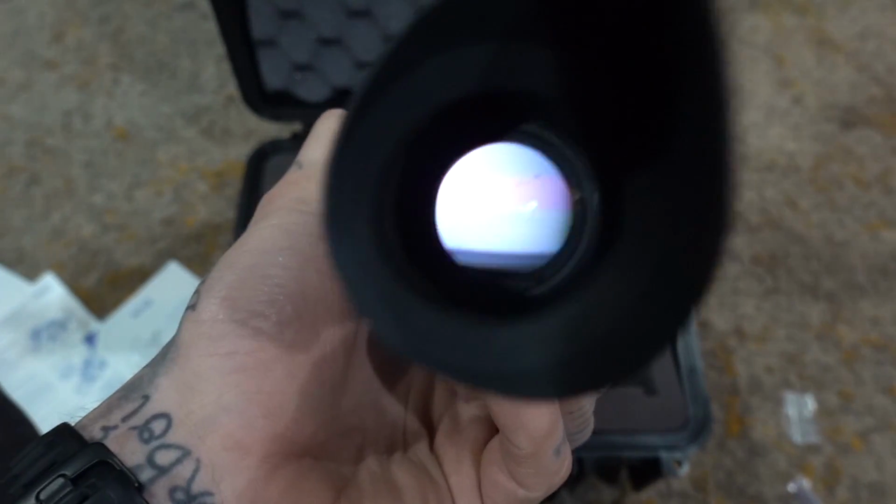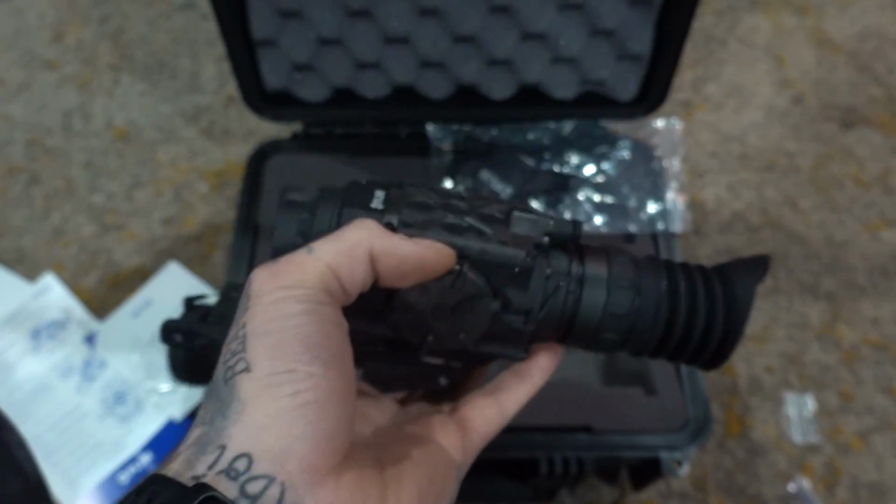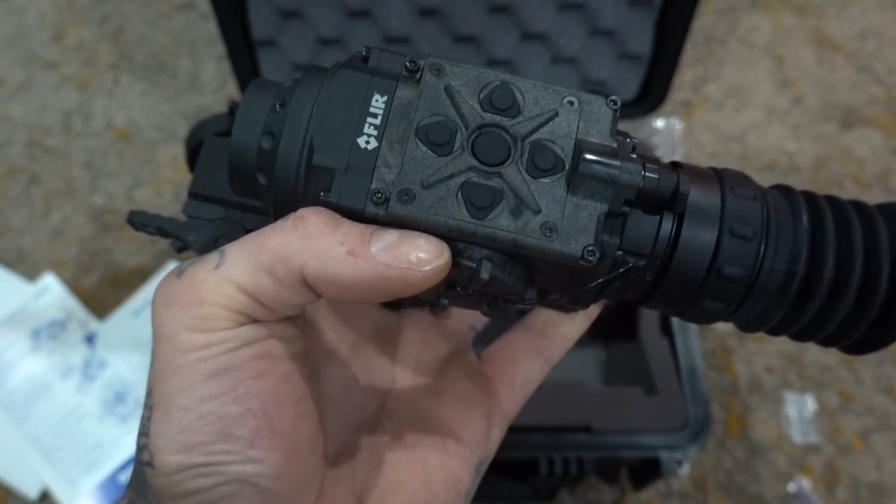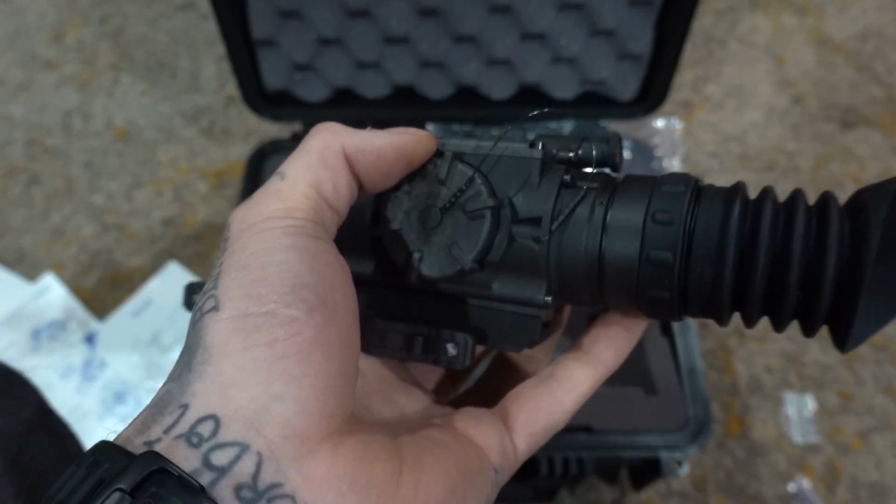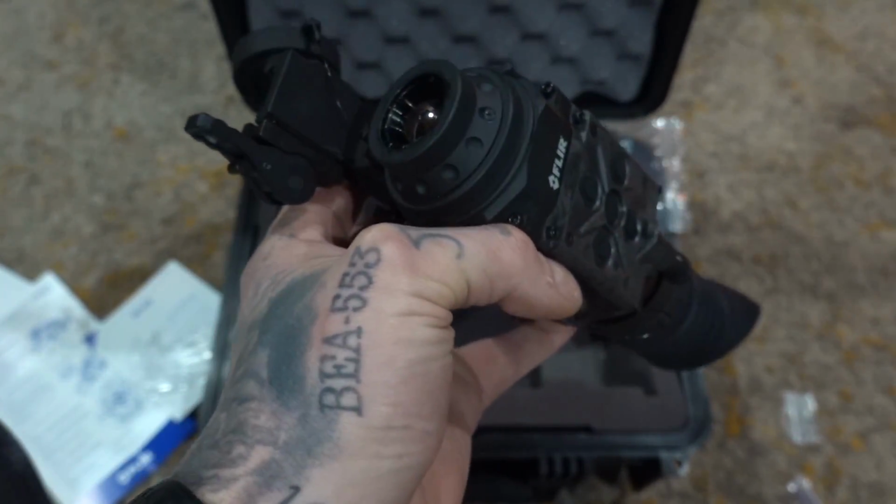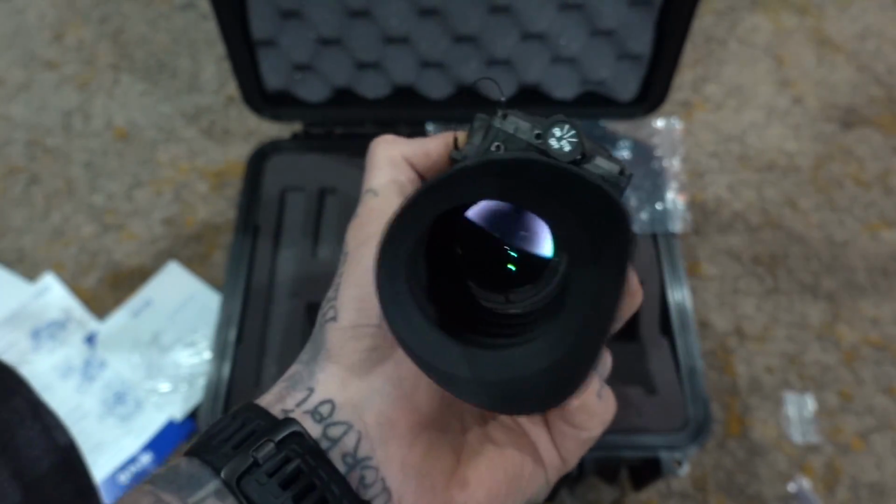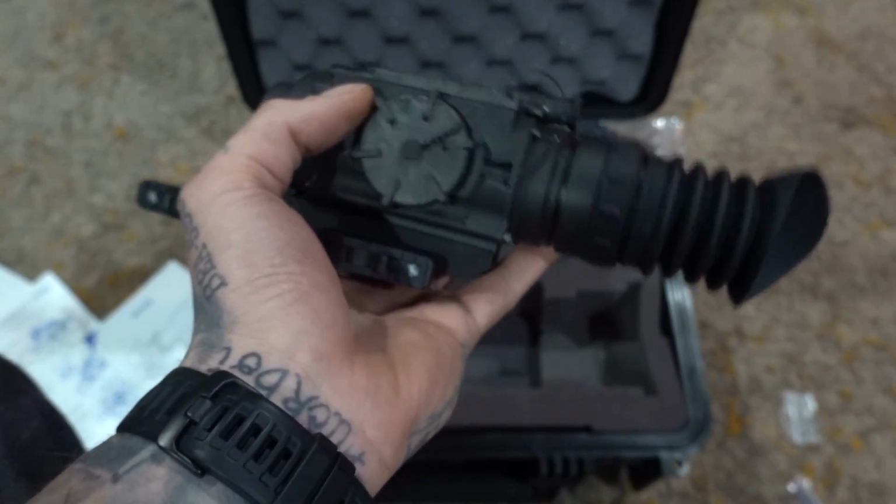It's one of those you have to personally get your eye behind this to see the quality and the clarity, because again, the recording is a really low resolution, and they do that just so you have a lot of recording to be able to be saved. So the quality of the recording definitely does not reflect how clear everything is. But with that said, I'm going to do my best to get some night capture shots.